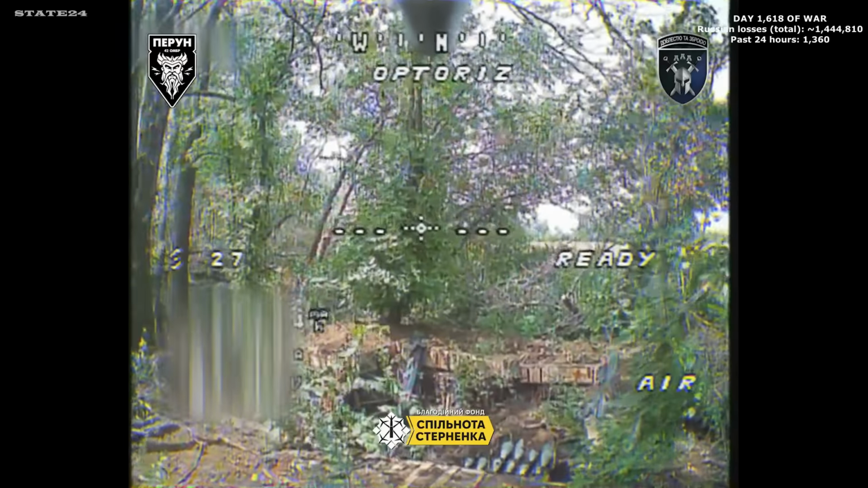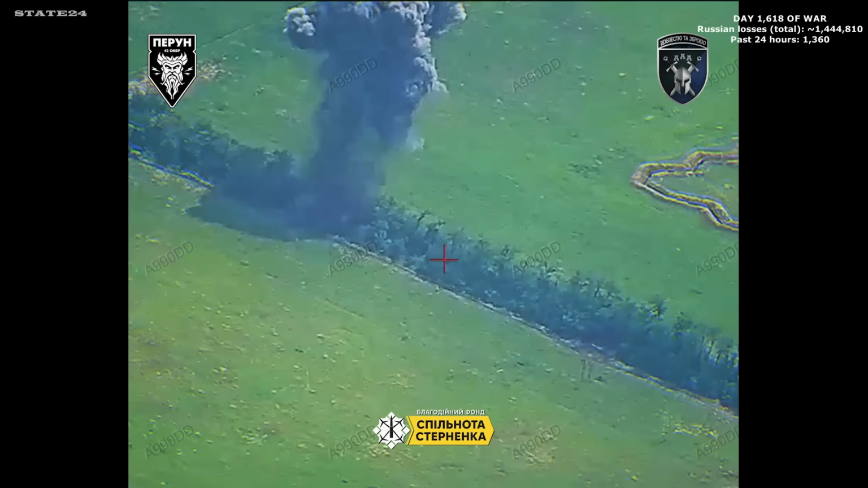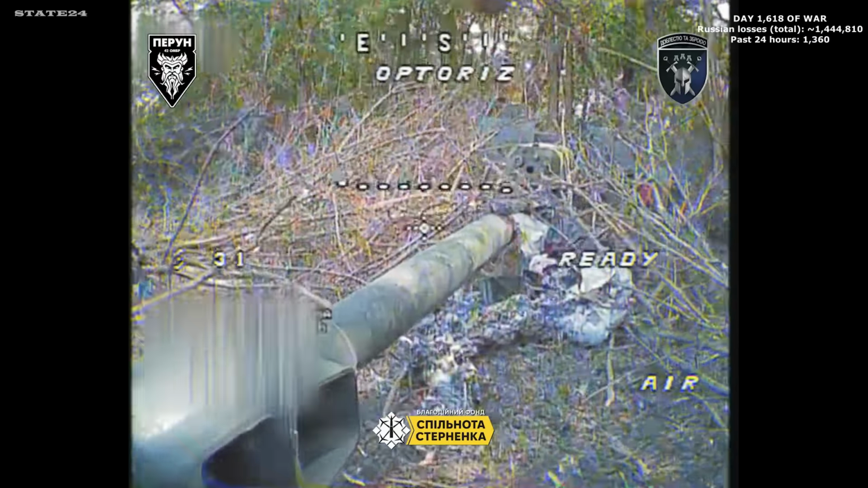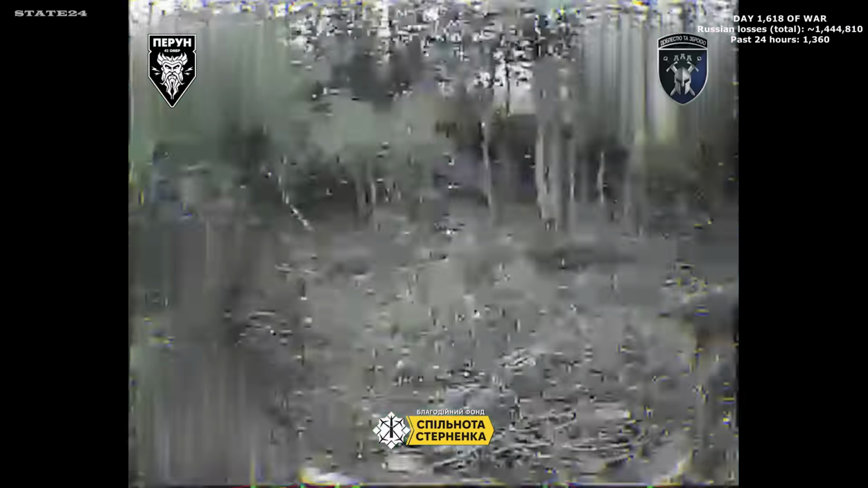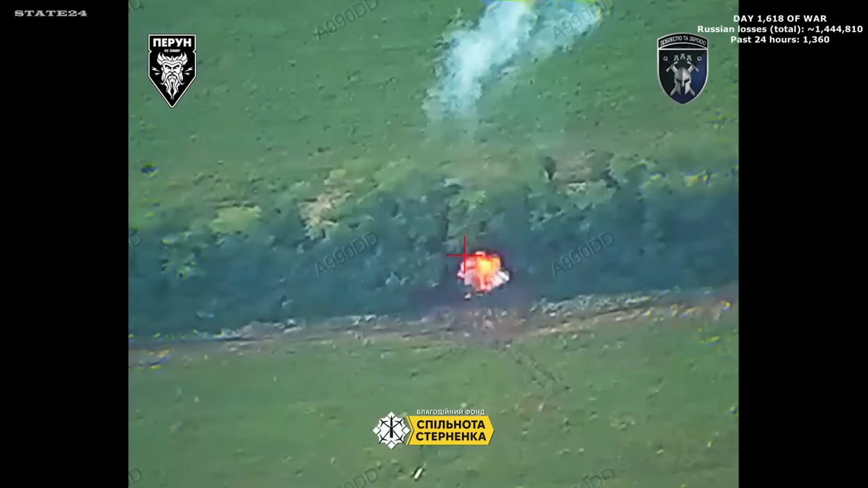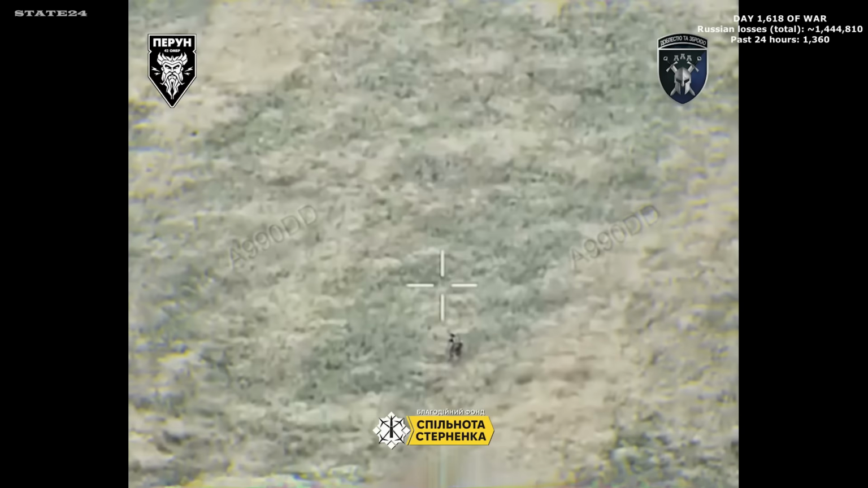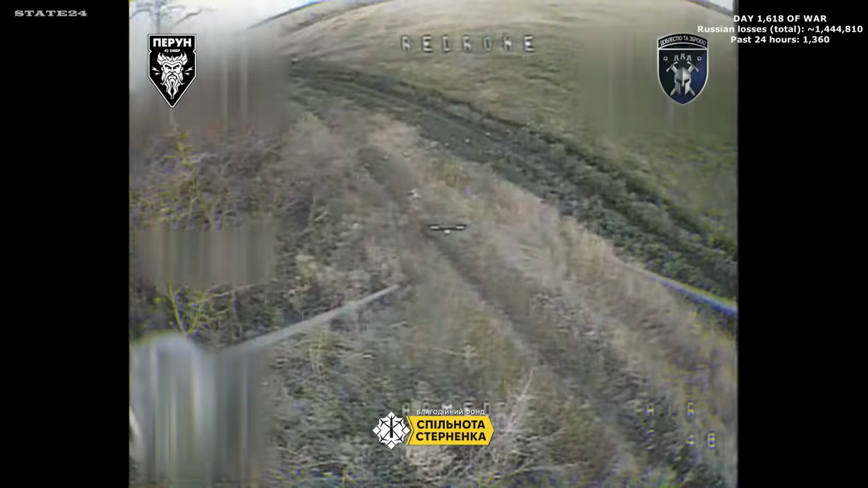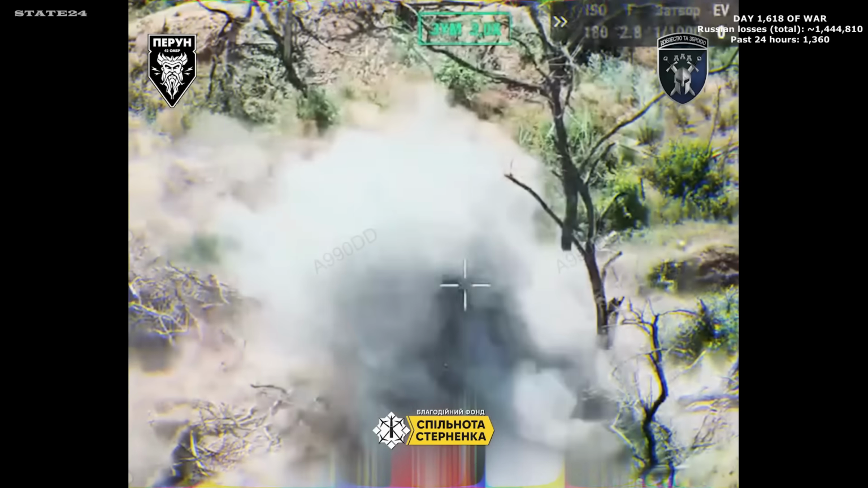A well-established Russian artillery position in the Novopavlivka direction, the kind that takes time and resources to set up. Ukraine's Perm unit locates it and works through what's there. Around a dozen concealed artillery pieces found and struck one by one, along with the crews operating them in the field. Every artillery piece removed here is a weapon that no longer fires on Ukrainian positions. The ammunition stockpile goes with it.